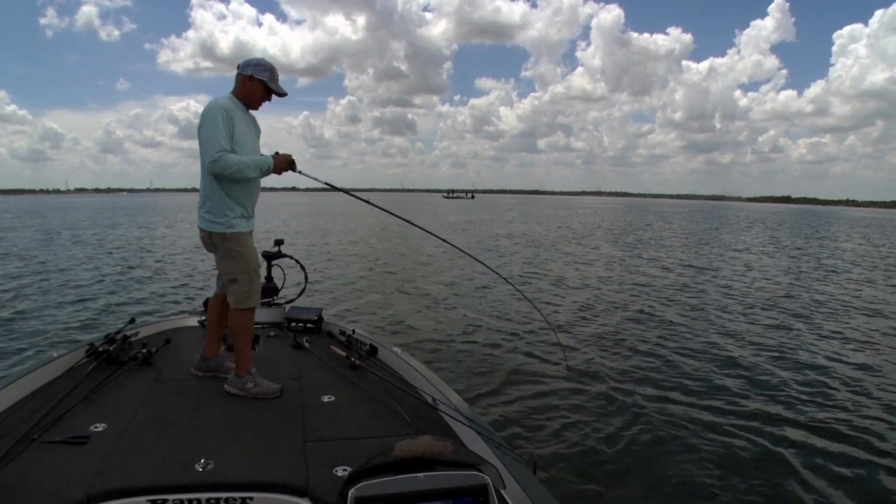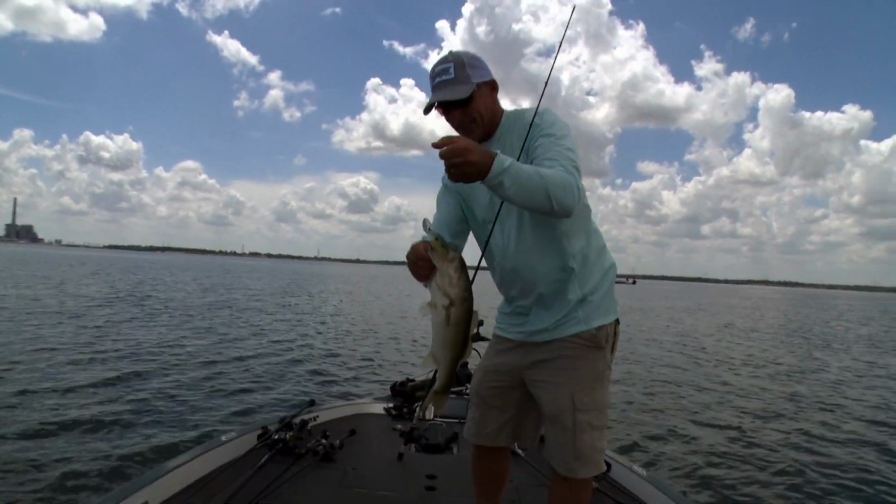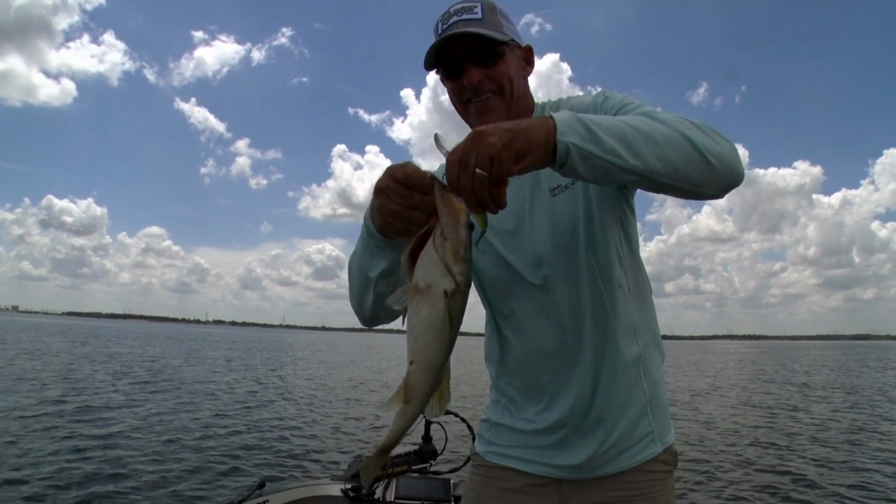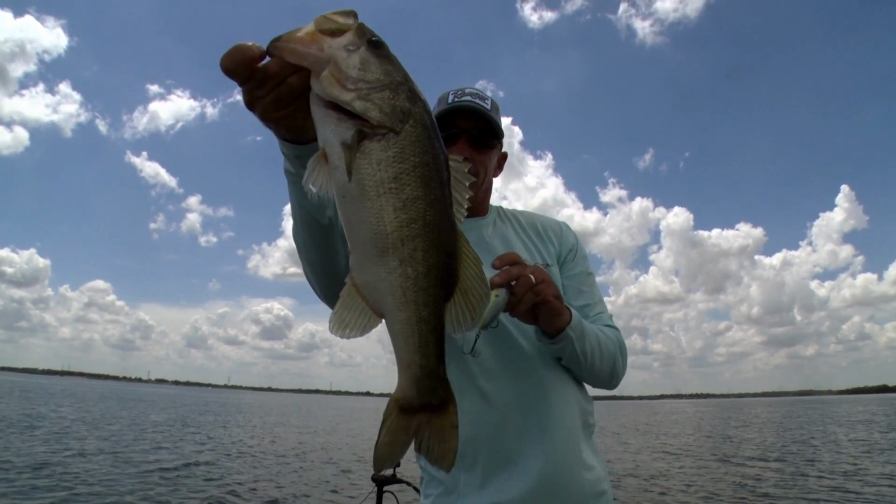What's amazing is just how fast I'm cranking that plug. Every single fish gets that front hook right in the bottom lip, every one. I don't think I've caught one yet that didn't do it. I don't really know exactly what that means, but that's just what I've noticed.